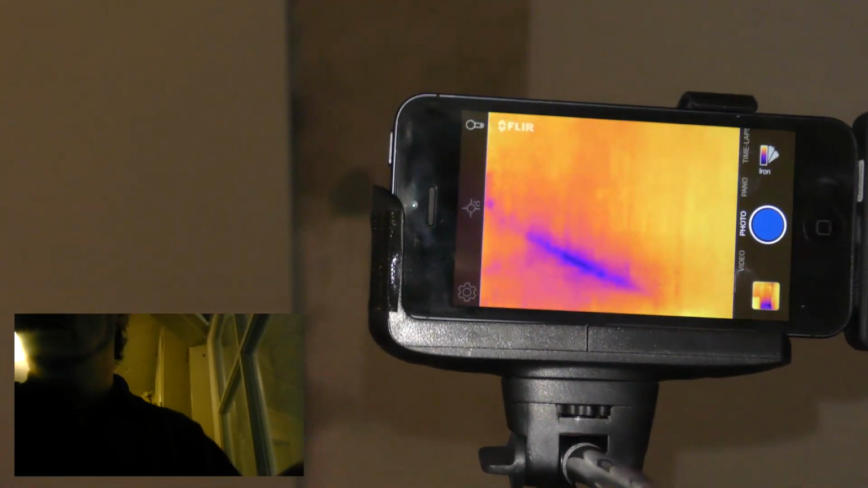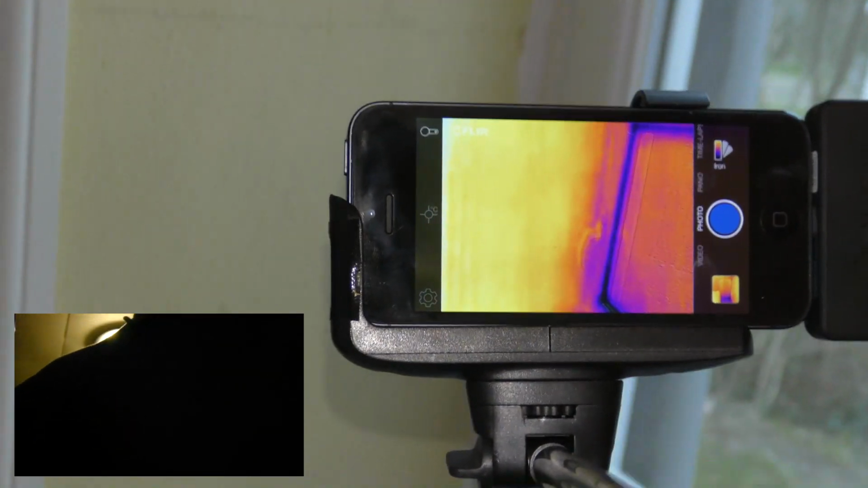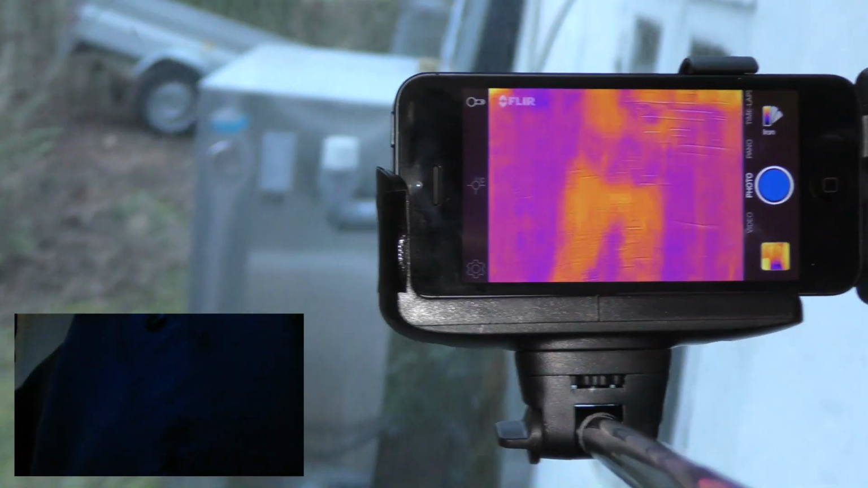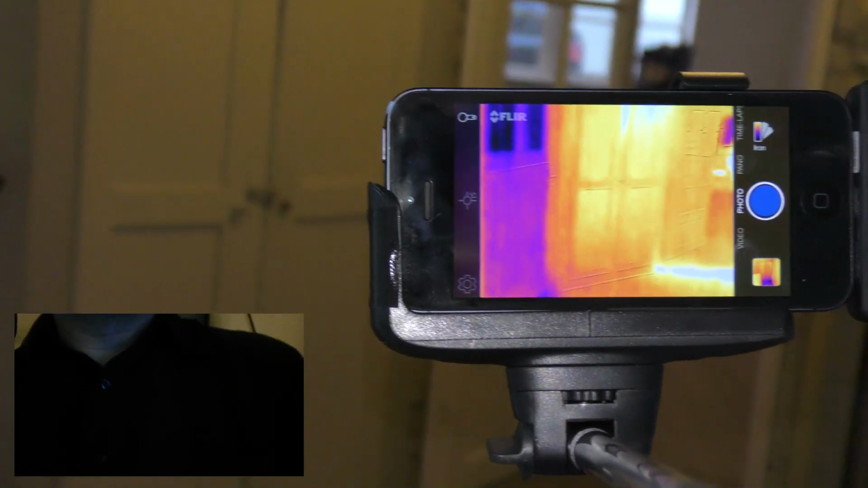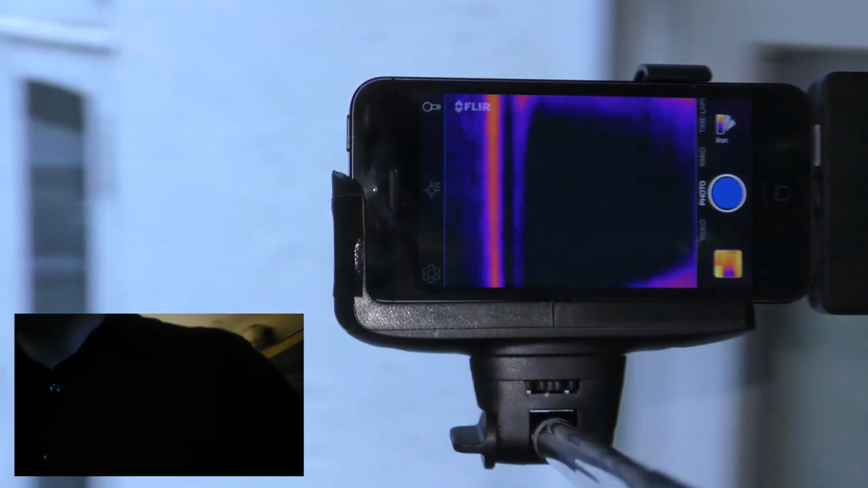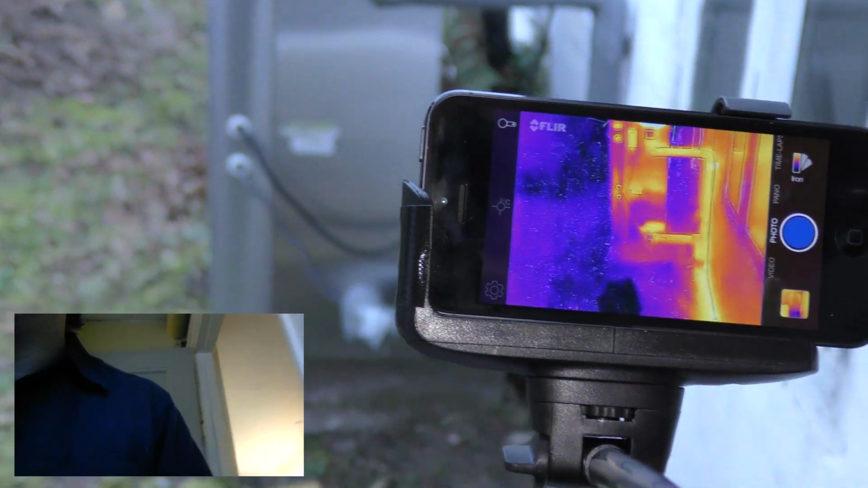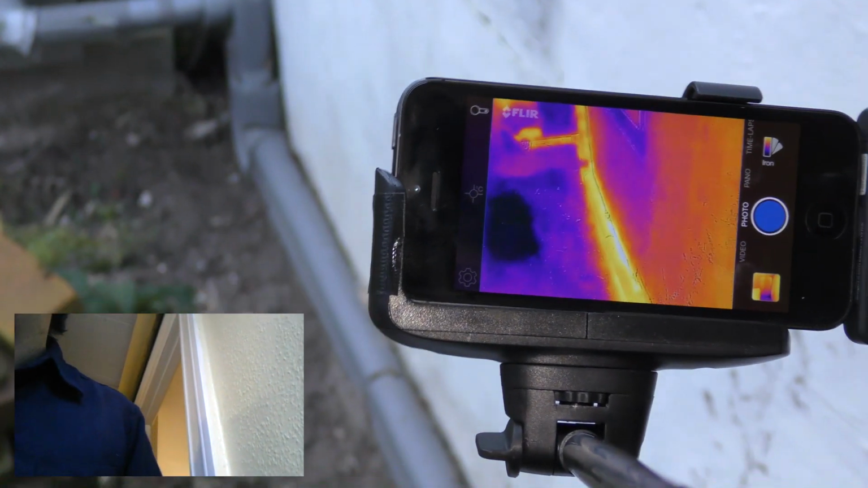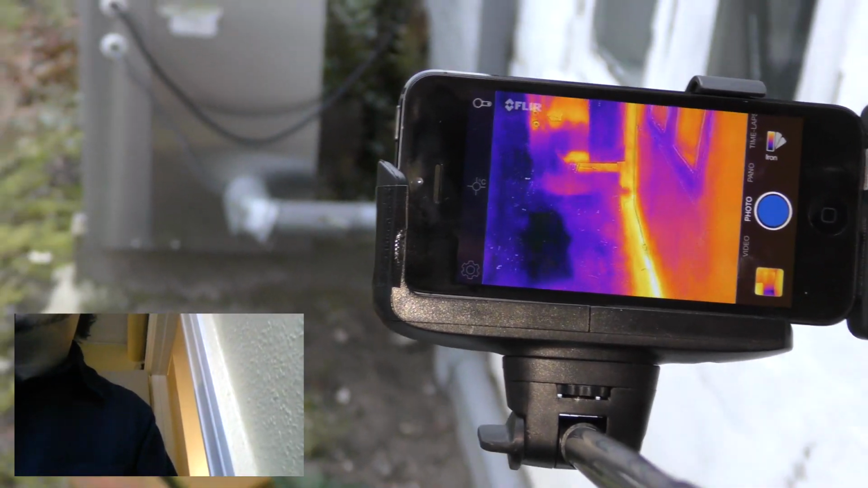So, oh yeah, there is another thing we should see. Maybe we can see that, I'm not sure, but we can give it a try. Out here is my heat pump. Oh, we are seeing the reflection in the window. This is my heat pump, and you can kind of see the wiring for it, where the heat goes in and out of the heat pump.